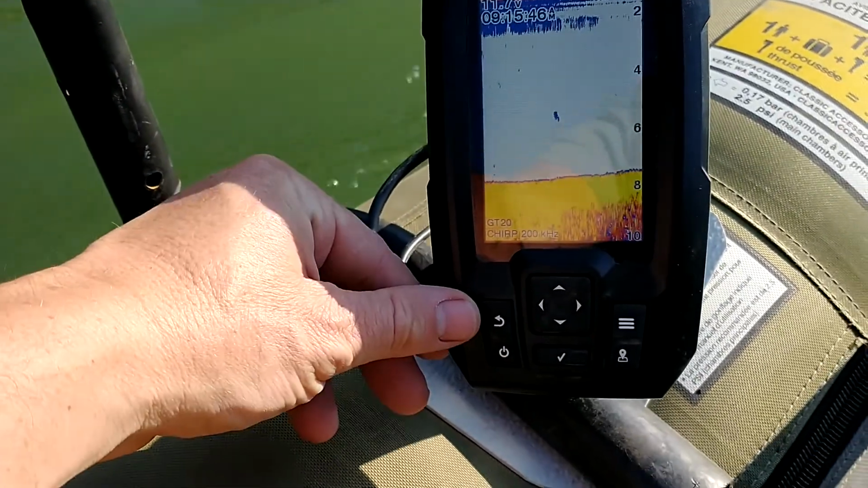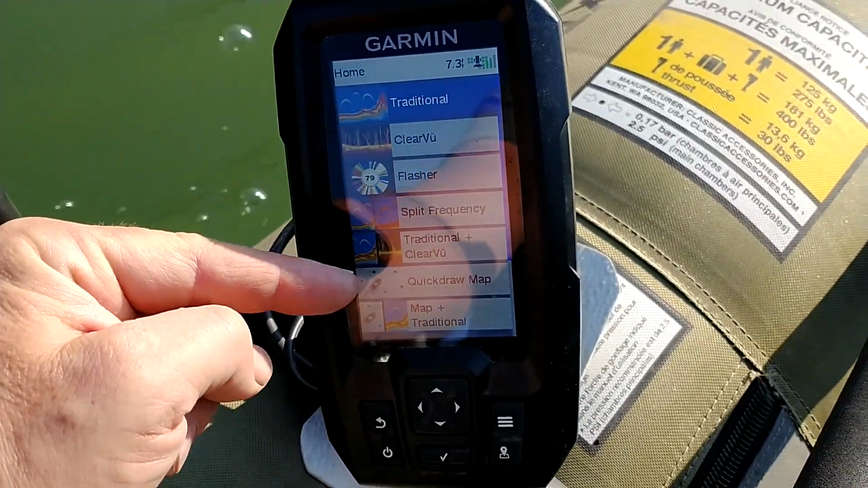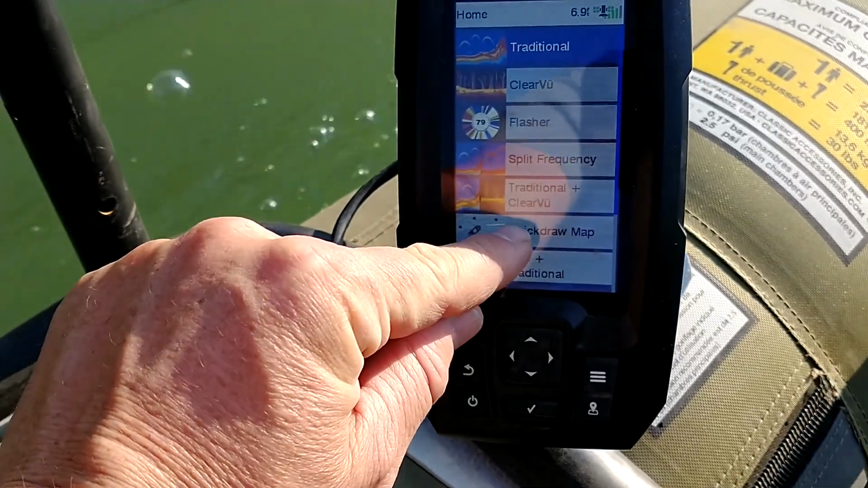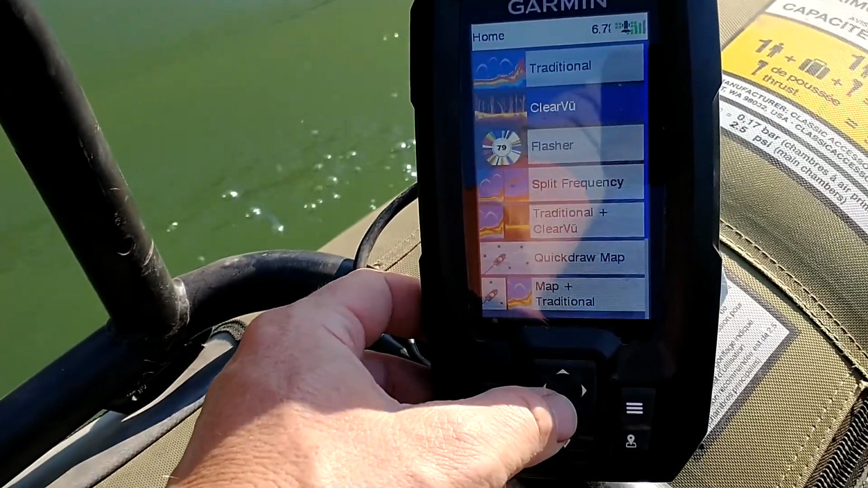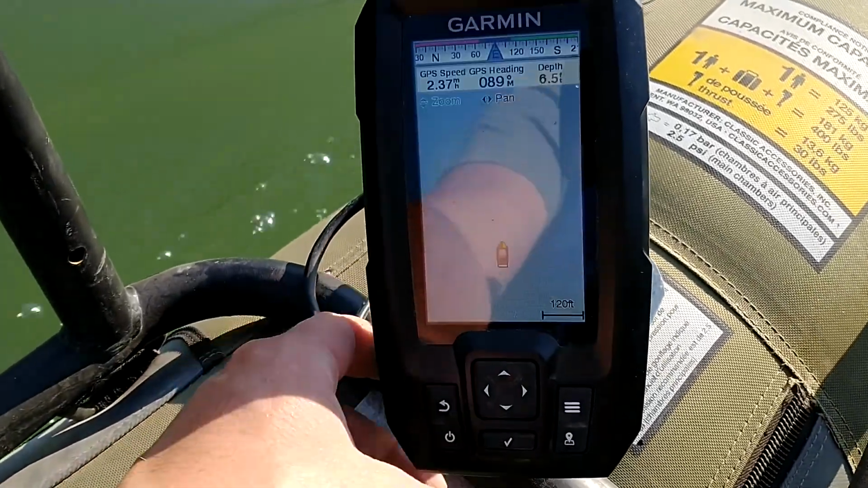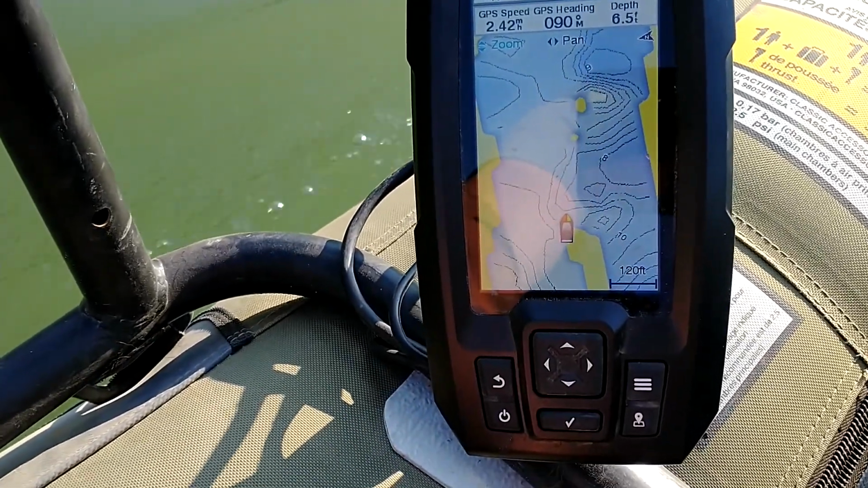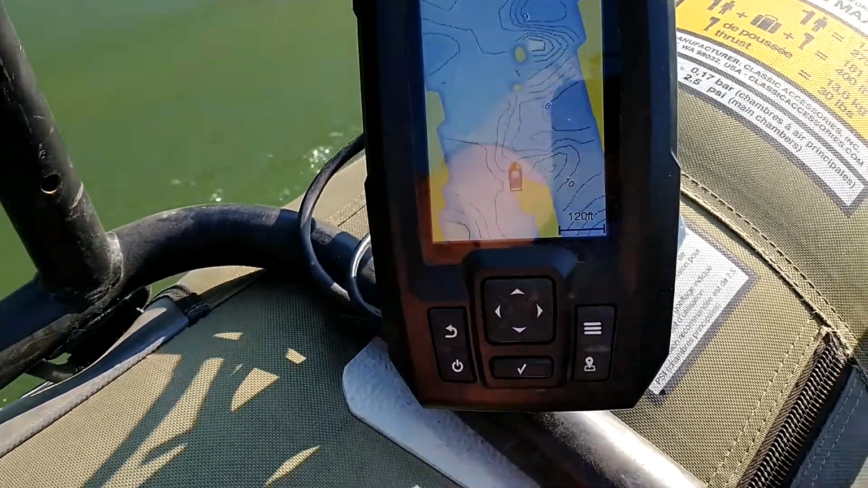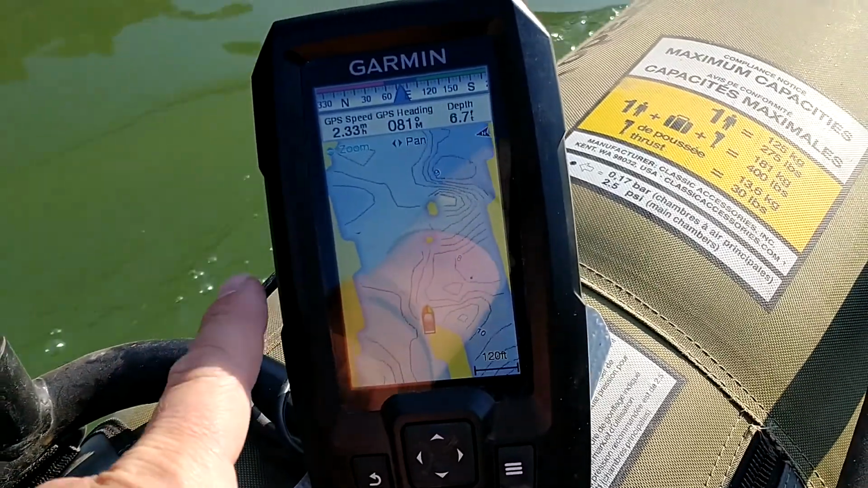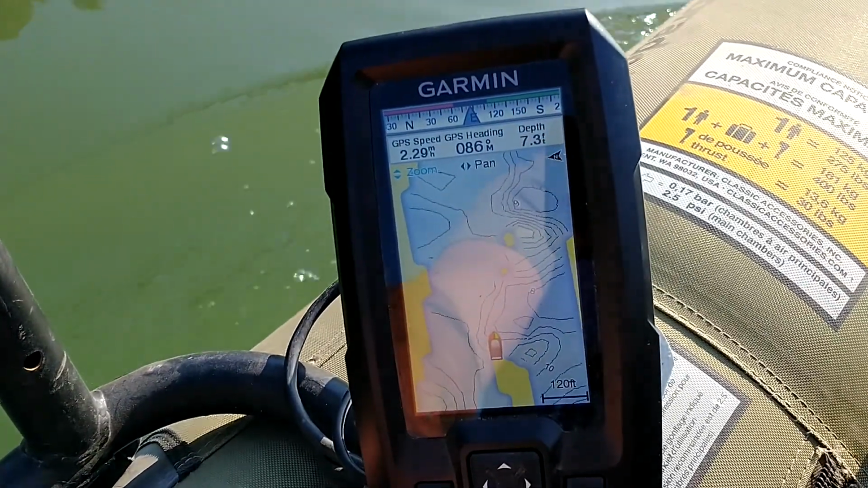In order to get back, we just hit this back button, and that takes us back to this main menu where we can select what we want. I'll just go to the quick draw map, so you can see the full screen of what I'm talking about. Now here's a quick view map, and what I think is important for you to see here is that I've already done this stretch of water. I did this stretch quite a while ago, probably a couple months ago.